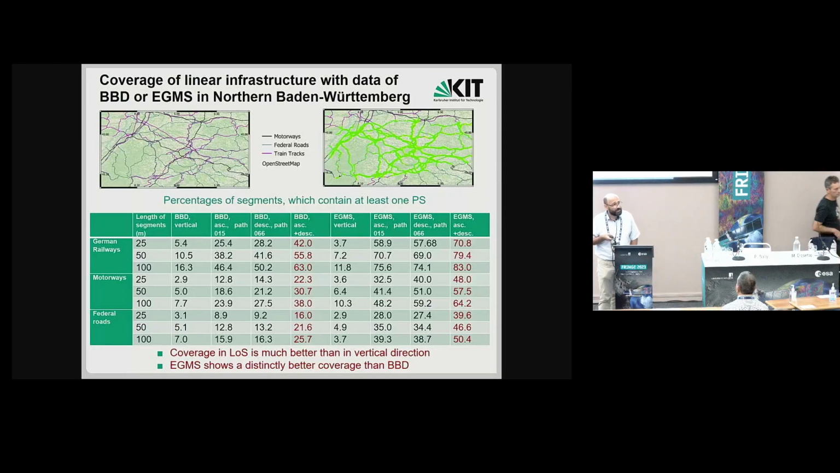Maybe the most important observations are that the coverage in line of sight is much better than for the vertical product. EGMS also shows a distinctly better coverage than BBD. And if we look at the results of EGMS when ascending and descending orbit are combined, we get quite high percentages.